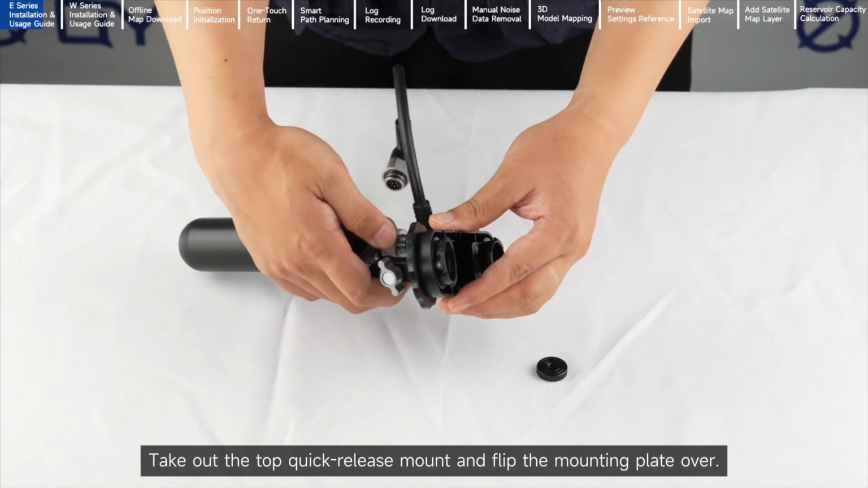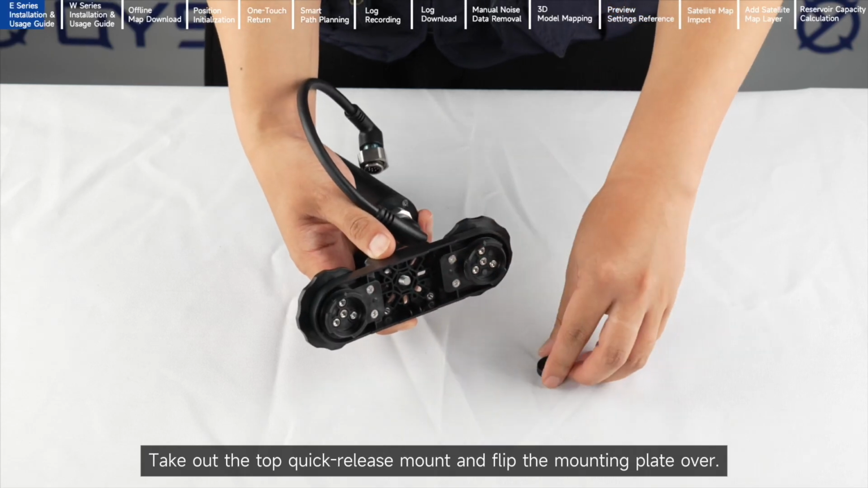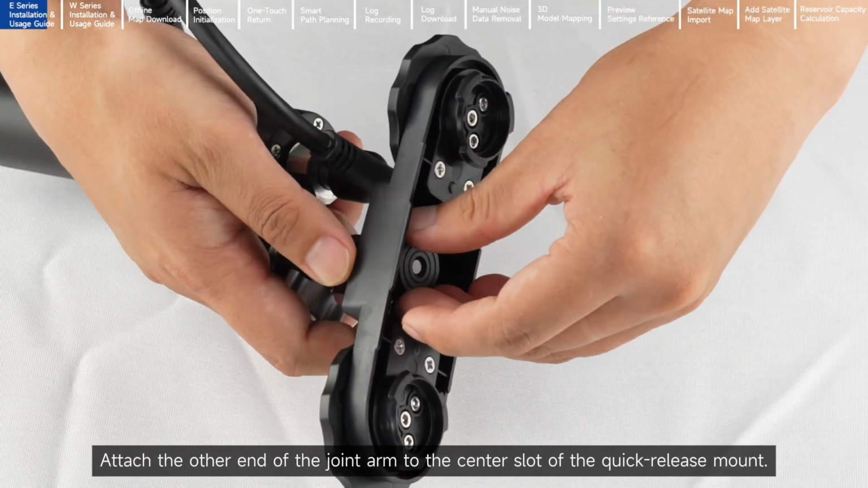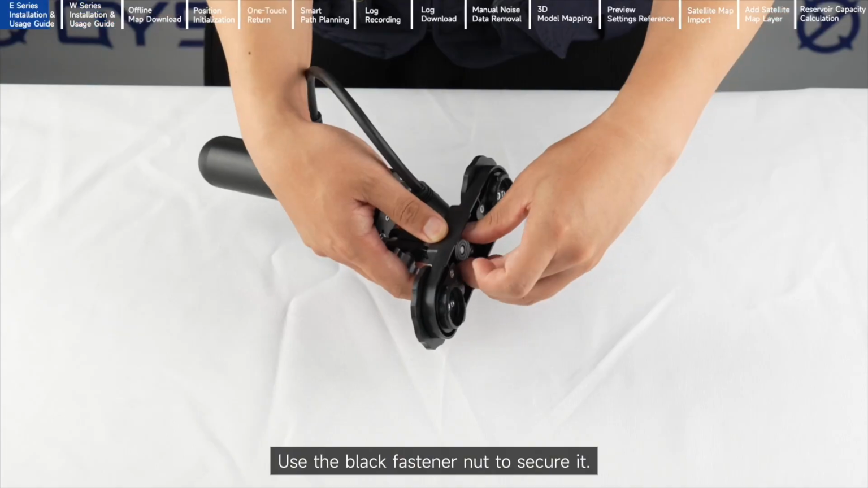Take out the top quick-release mount and flip the mounting plate over. Attach the other end of the joint arm to the center slot of the quick-release mount. Use the black fastener nut to secure it.